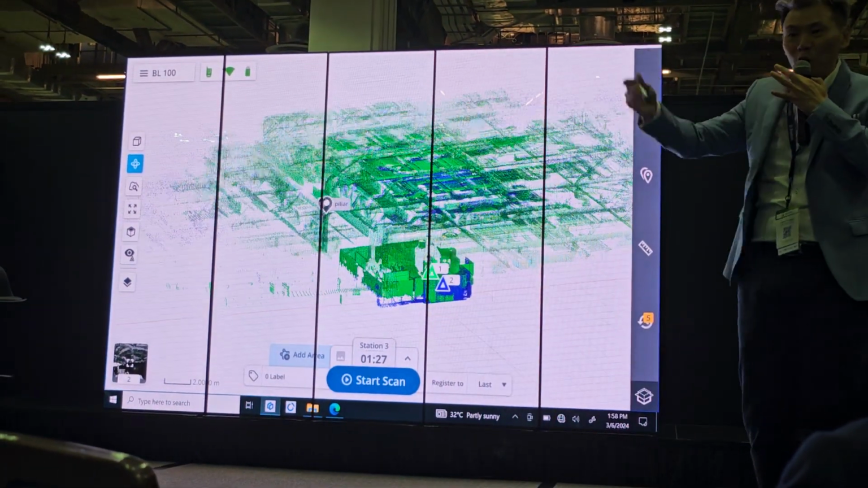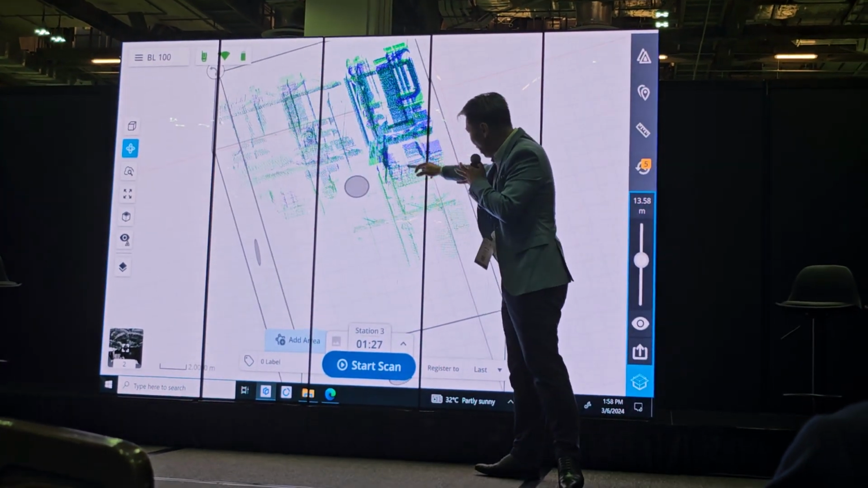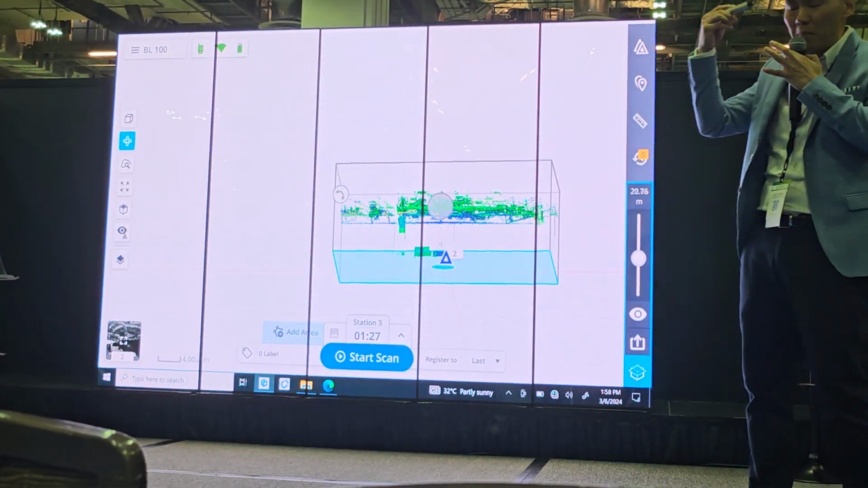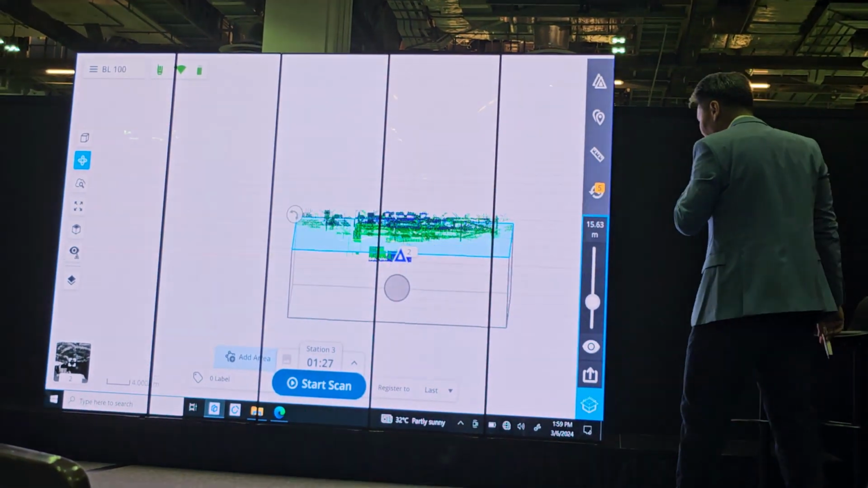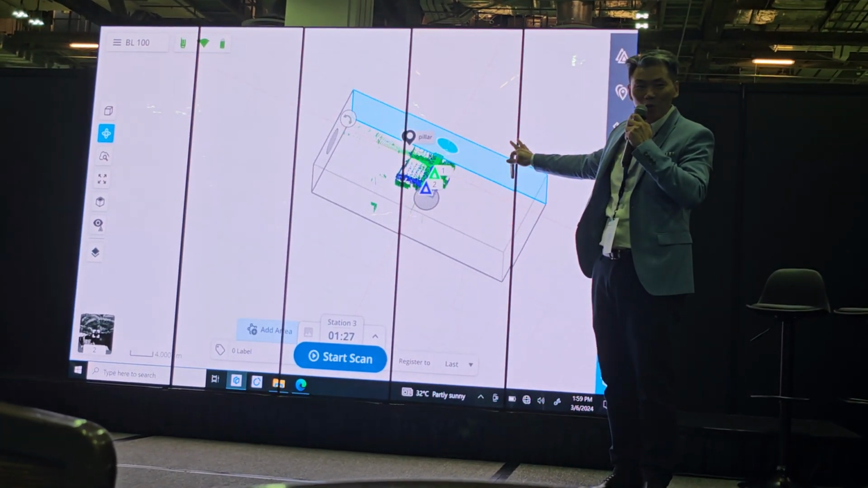So on and so forth. You continue scan, third station, fourth station. You have station 1, you can see where is station 2 because there's an IMU, and also there's our software that remembers your orientation when you move. So everybody see the auto registration? Yes? No? Need to do it again?